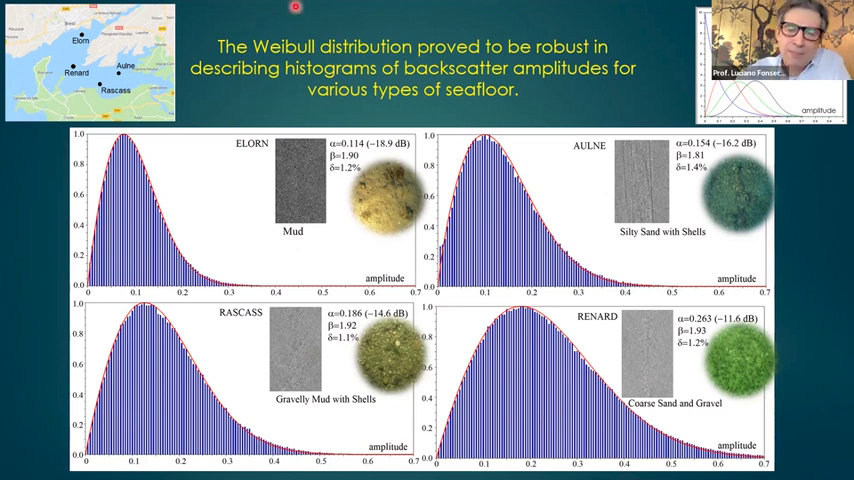So Elorn is a mud, silty sand, gravelly mud, and coarse sand. And we see that the alpha parameter separates perfectly the four areas, okay? So I adjust the distribution and I get the alpha, which is the center parameter. So I get minus 18.9 here, minus 16, minus 14, minus 11. So we could beautifully separate the four areas with the alpha parameter.